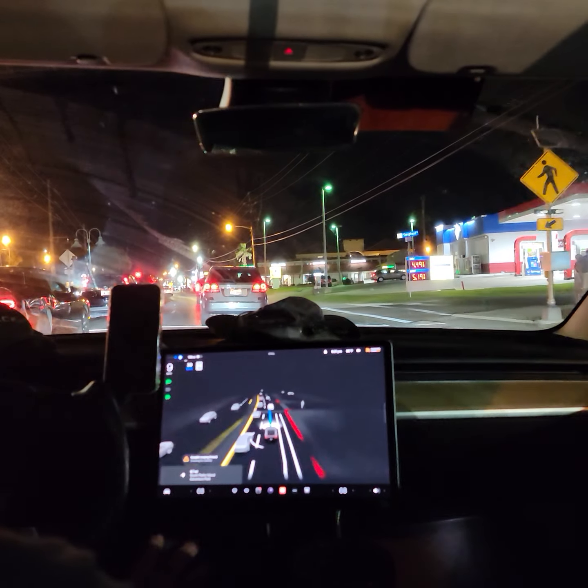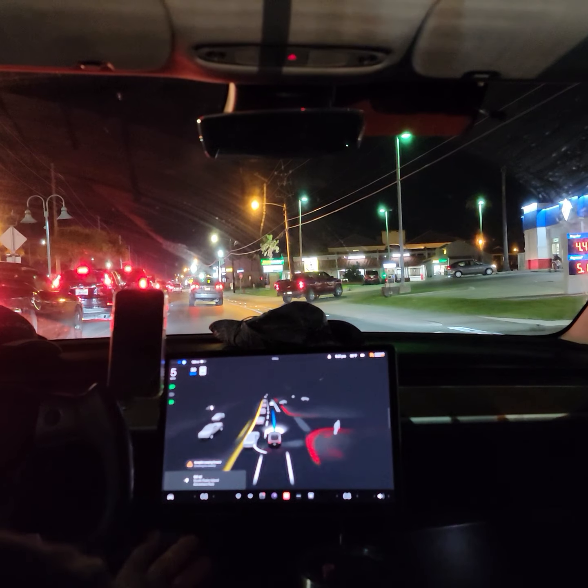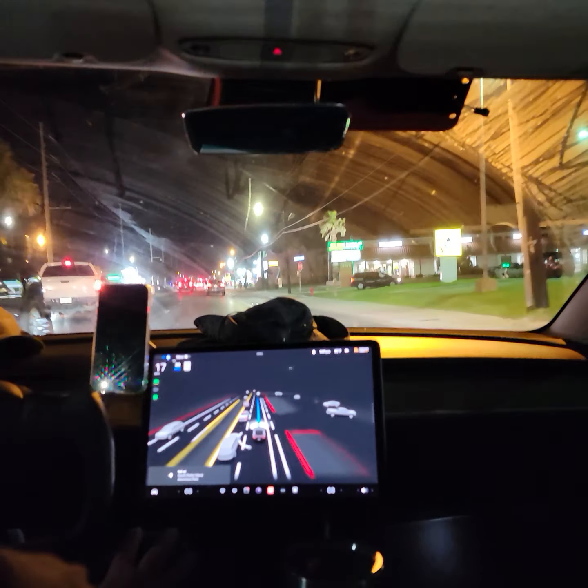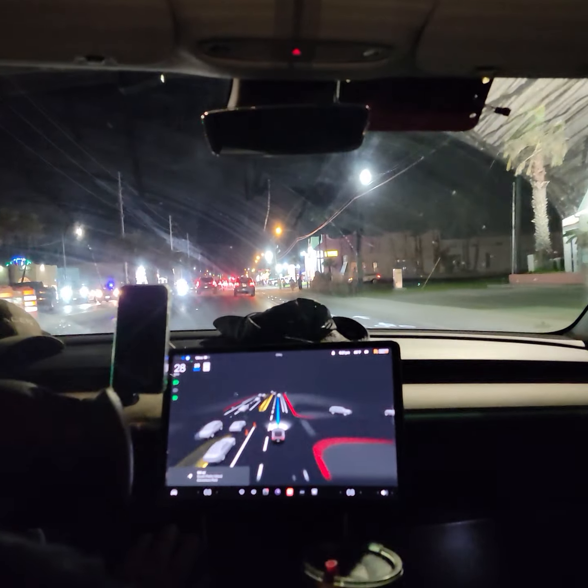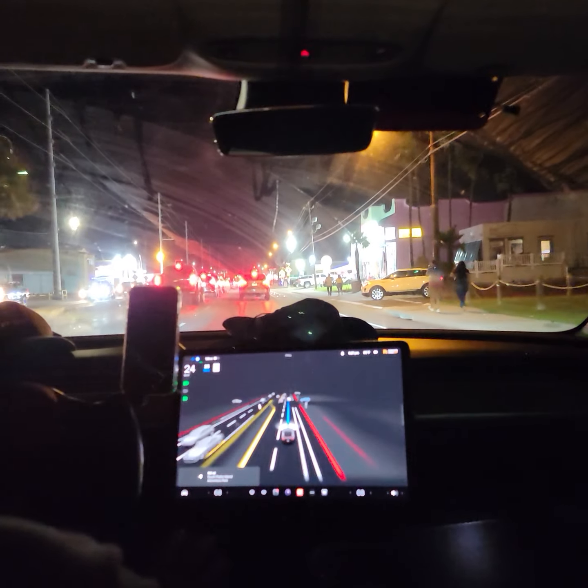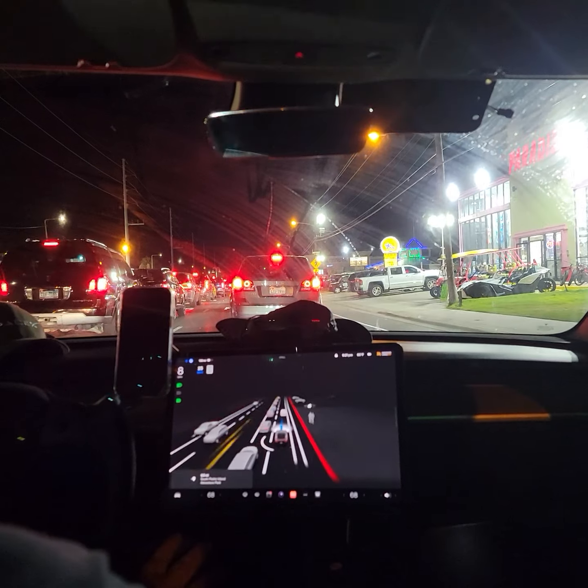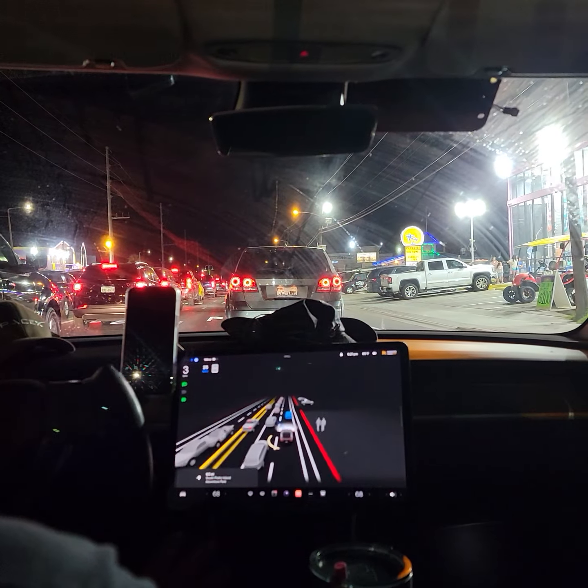This is a very stressful place for the full self-driving to drive. What about pilot is creeping forward? I guess it just wants to make sure no one's in the crosswalk still. Go a little bit slower, just 25, because of human error factor. If people wouldn't jaywalk, it'd be a lot easier.